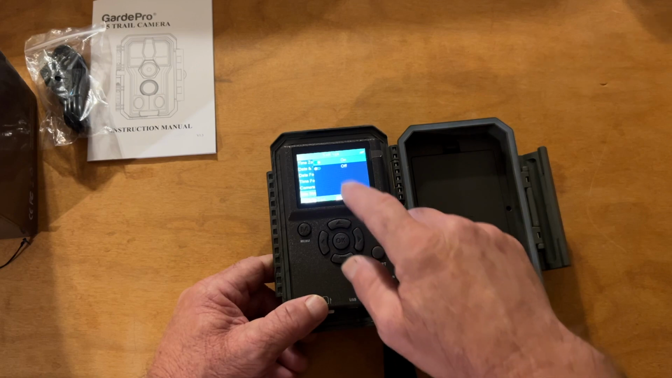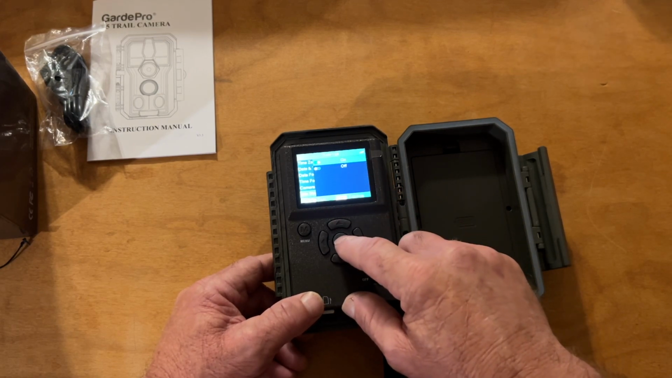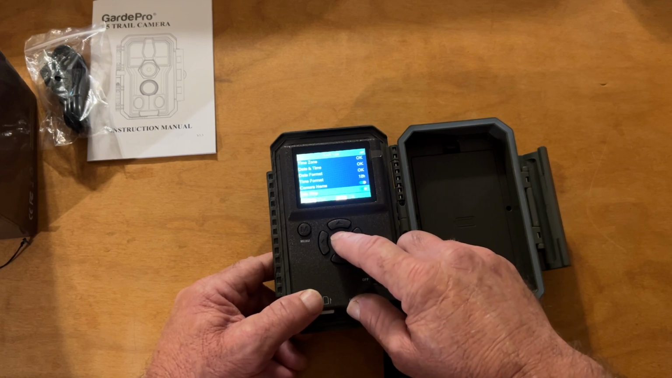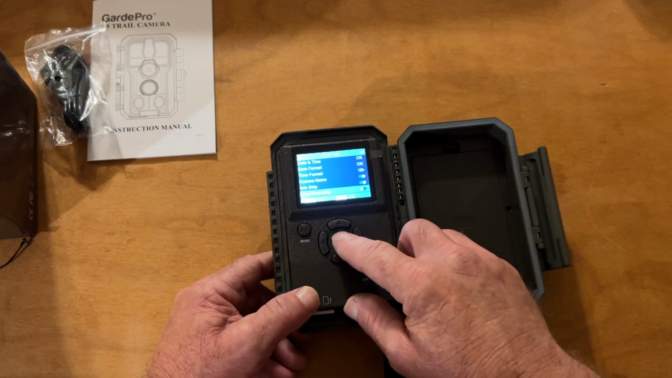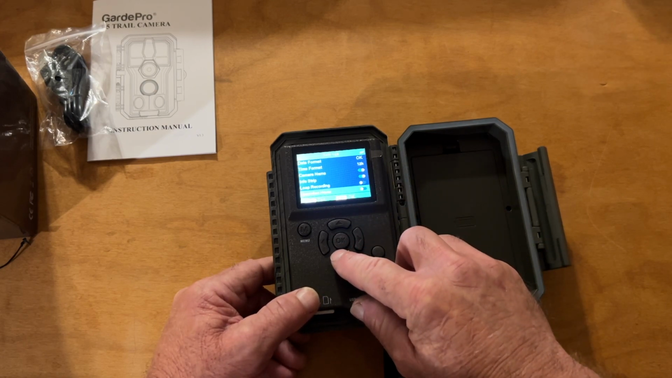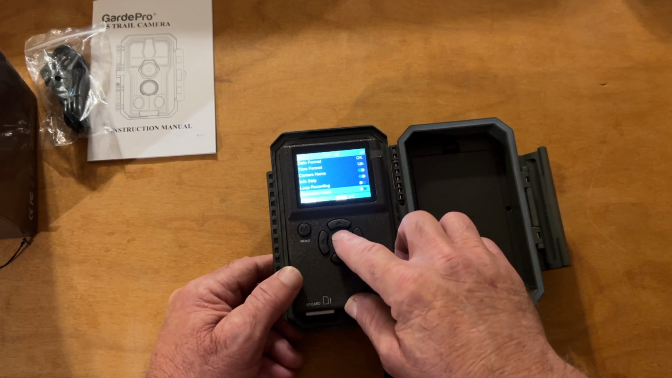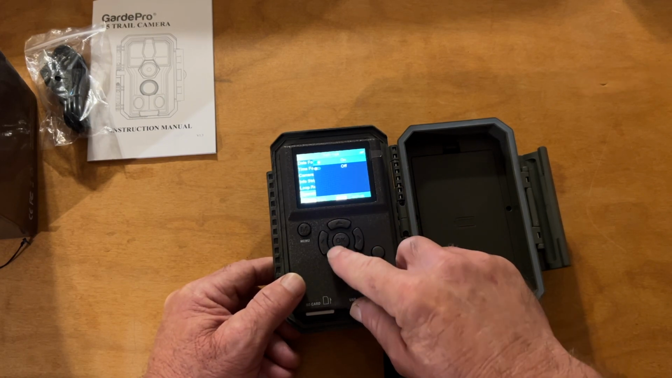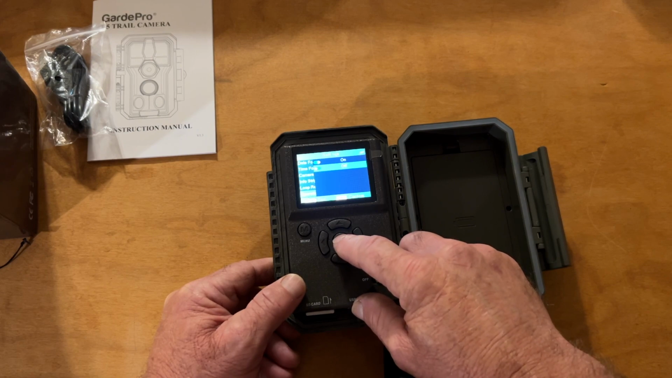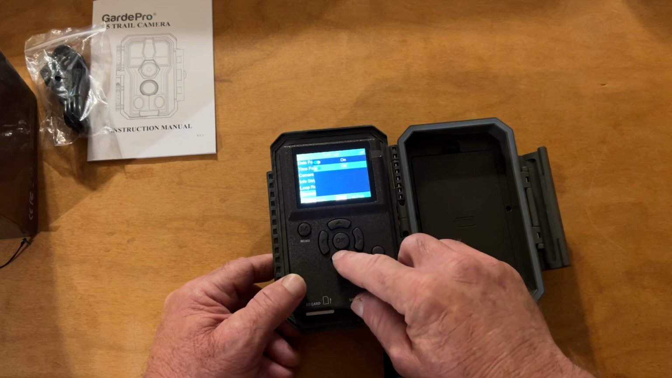Info strip, I like to have that on, so we'll turn around. Looks like it's already on, so leave it on. Loop recording, I don't usually use that. Operation hours, I mean that's good to have. I don't usually use it, but you can set the, you know, pick some time you want it to operate. I don't usually use it, but it's good to have that kind of feature if you want to use it.